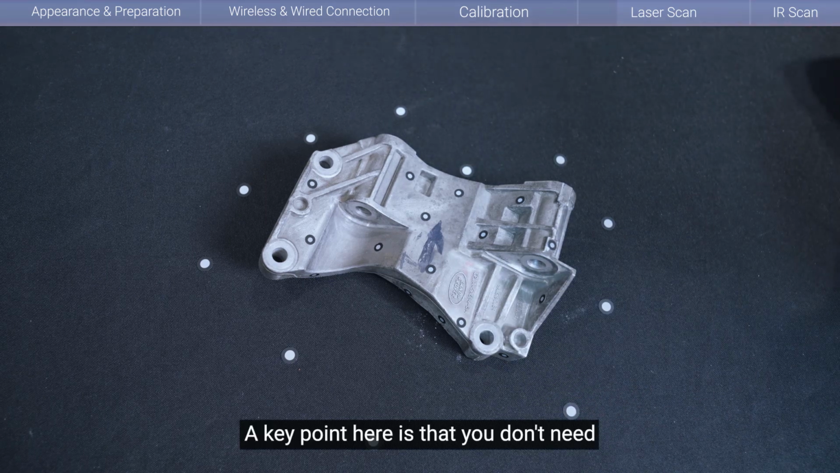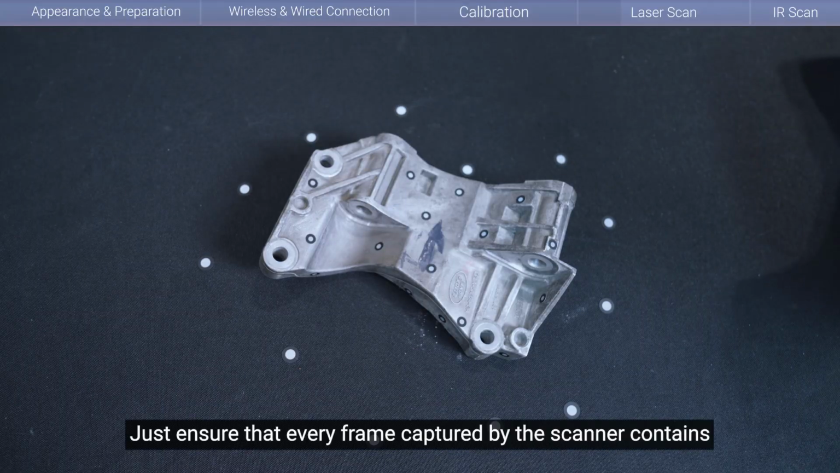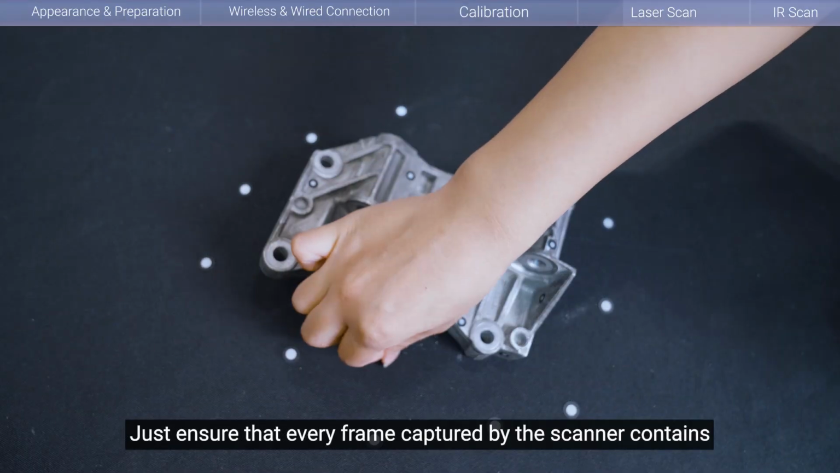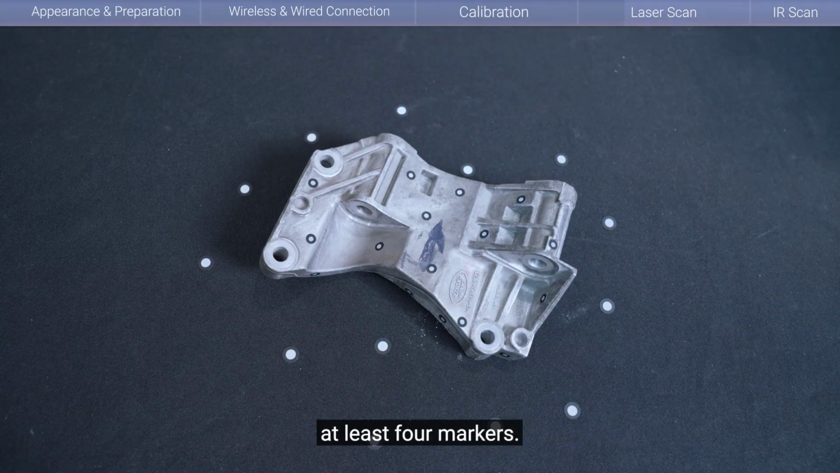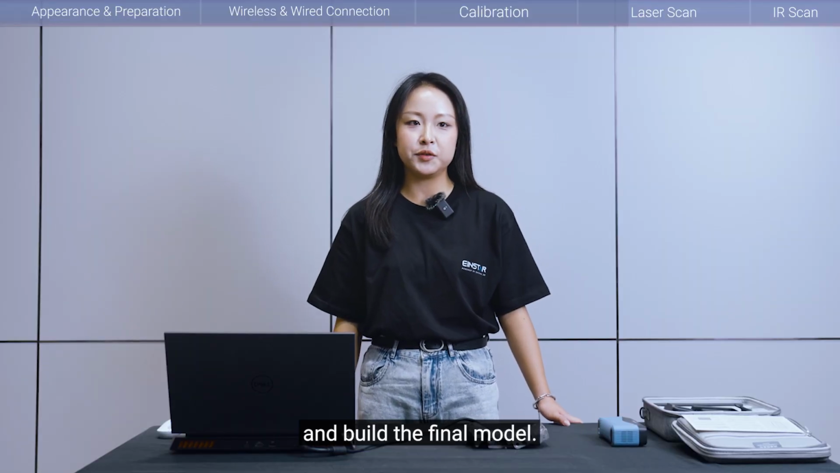A key point here is that you don't need to cover the area densely with markers. Just ensure that every frame captured by the scanner contains at least 4 markers. This is sufficient for the system to track and build the final model.